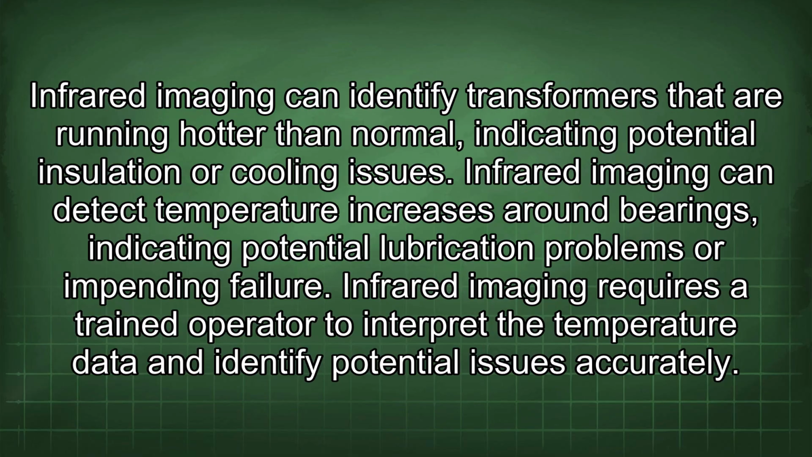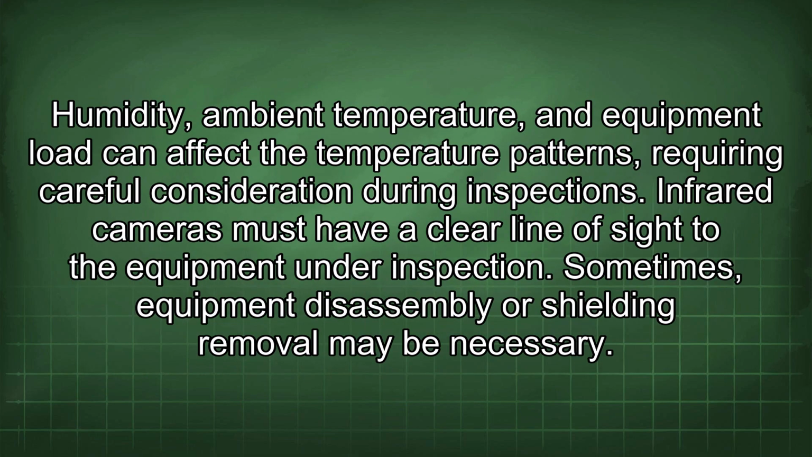Infrared imaging requires a trained operator to interpret the temperature data and identify potential issues accurately. Humidity, ambient temperature, and equipment load can affect the temperature patterns, requiring careful consideration during inspections. Infrared cameras must have a clear line of sight to the equipment under inspection. Sometimes, equipment disassembly or shielding removal may be necessary.